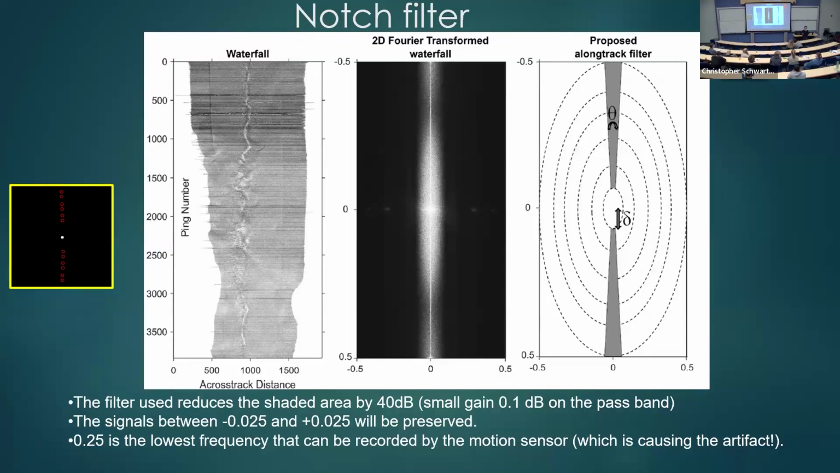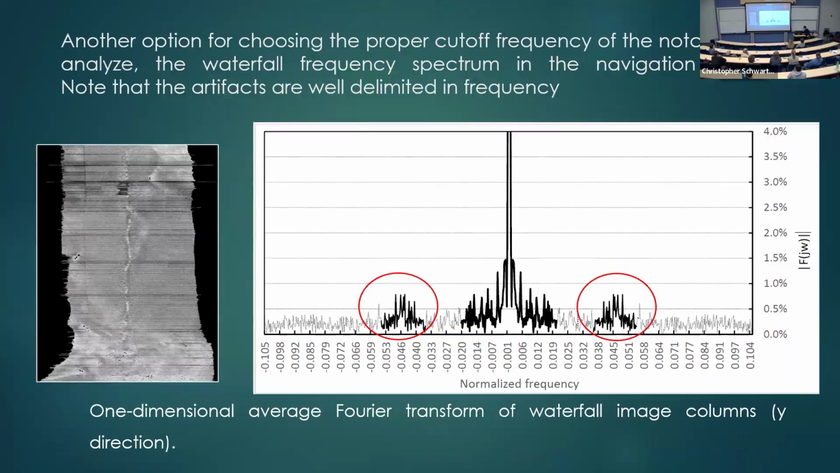Did you compare this with your next plot where you just used a 1D? So the next one, which one? You showed where you collapsed the waterfall. Yeah. Did you compare those two? Yeah. And are they similar? They're basically the same.